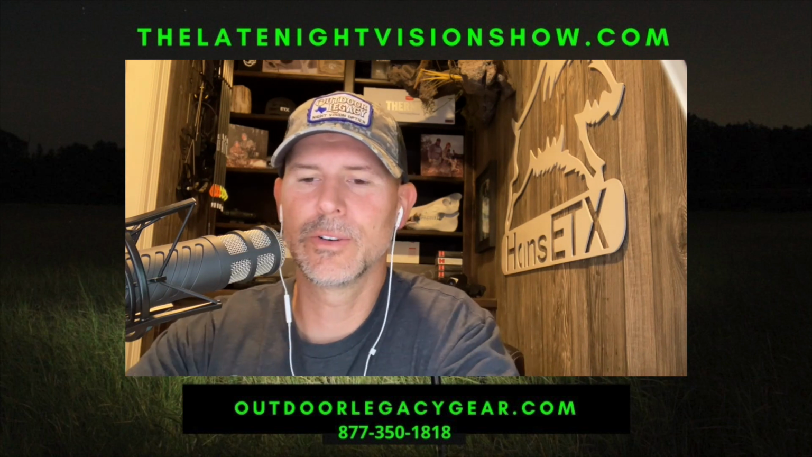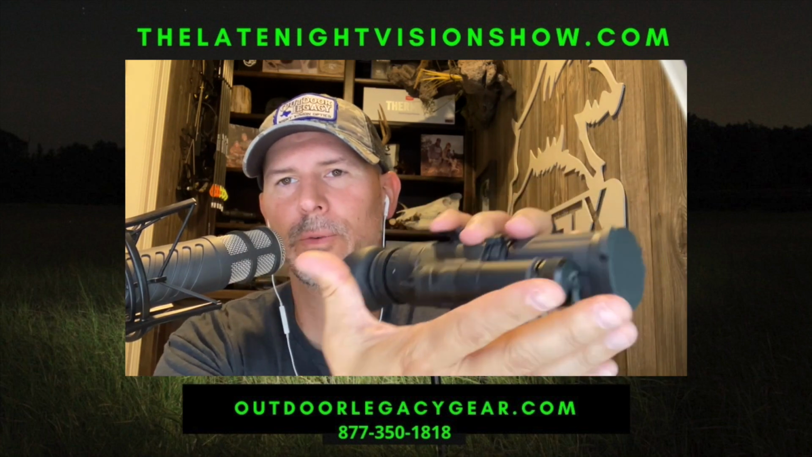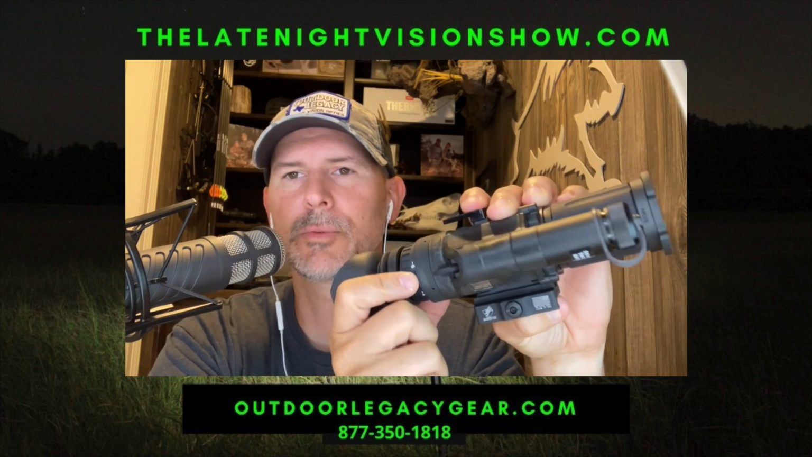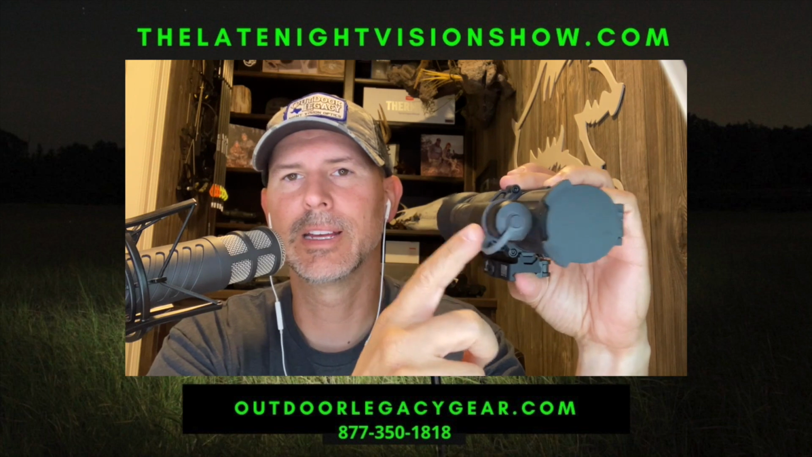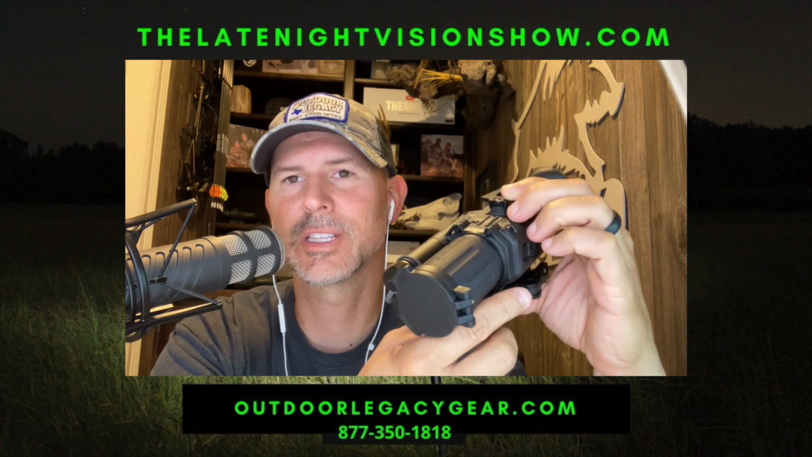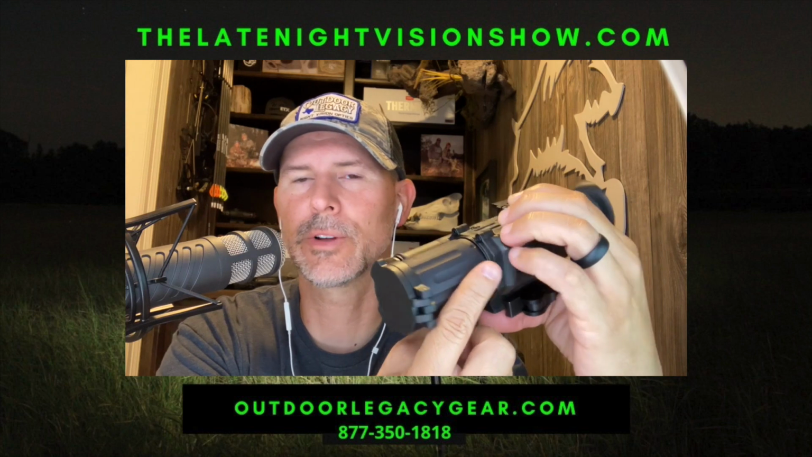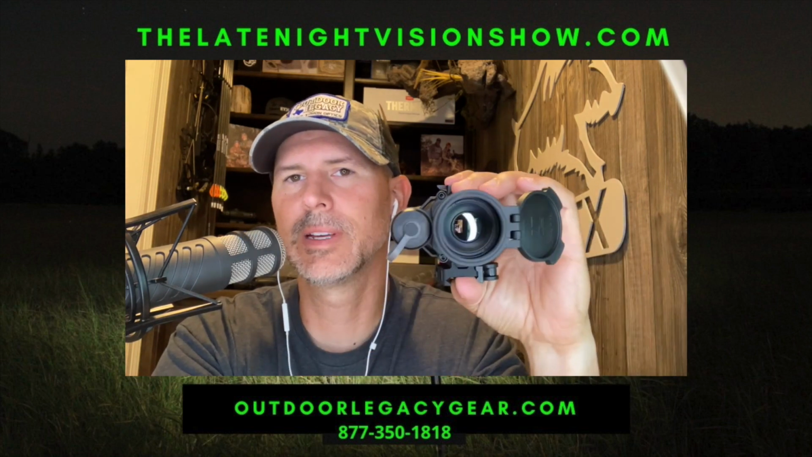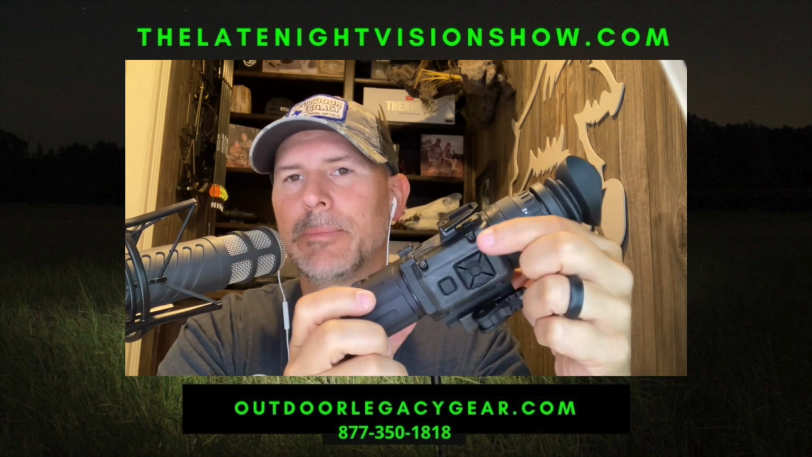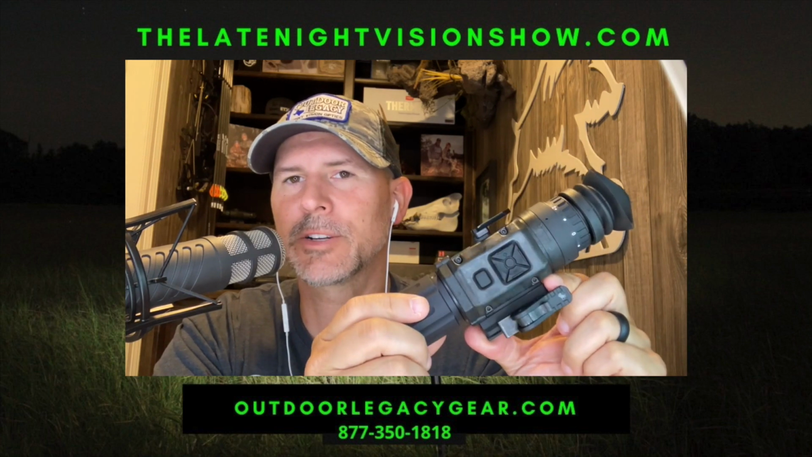That's about it. Now, doing a walk around of this scope, as you can see, this is very small for a rifle scope, about the length of my hand. You can remove the eye cup on it. Focusable eyepiece diopter right here. Again, your battery compartment, whether you're running a CR123 or an 18650, I would definitely suggest the 18650. You've got your focusable diopter ring here on the front. 35 millimeter objective lens with a very nice lens cover on there. You got your mount on top if you want to helmet mount it. You got your mount on the bottom if you want to weapons mount it. Again, one throw lever American Defense Manufacturing mount.